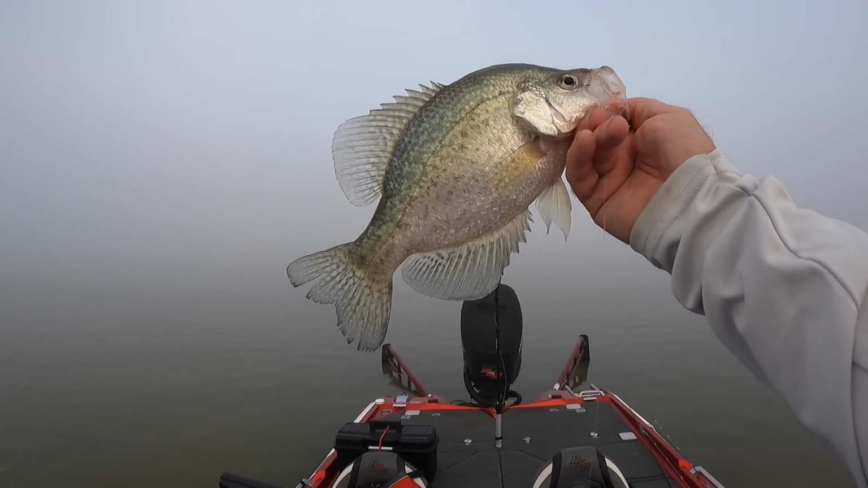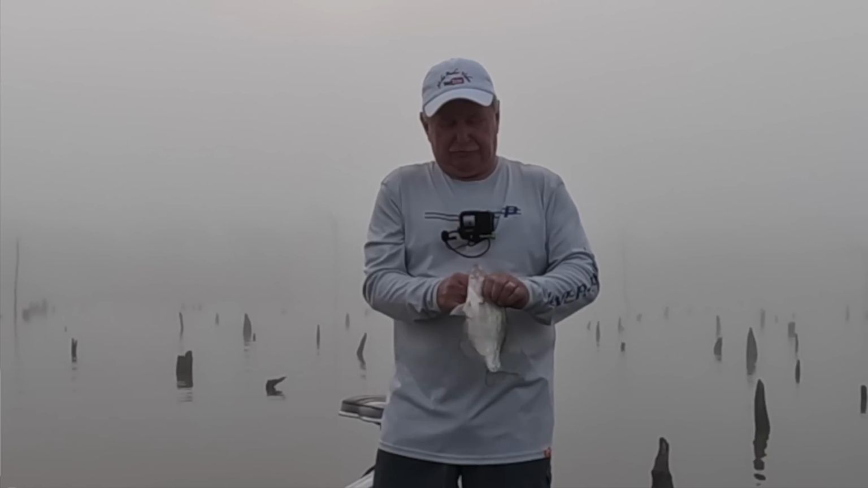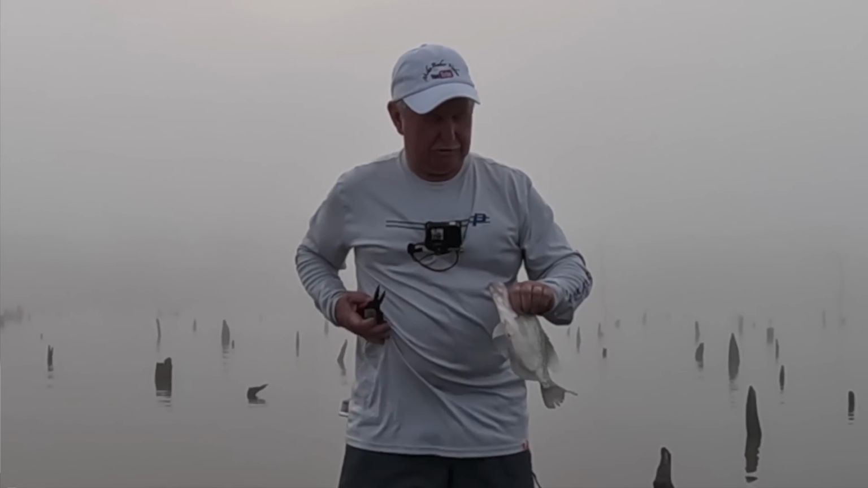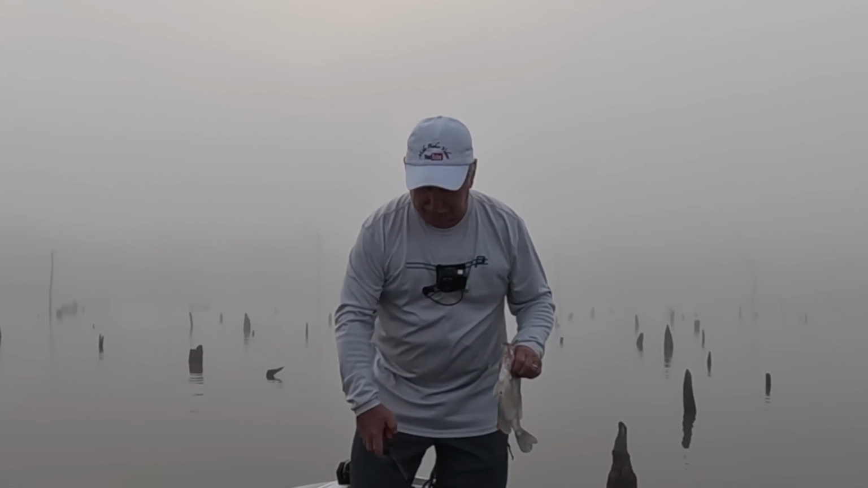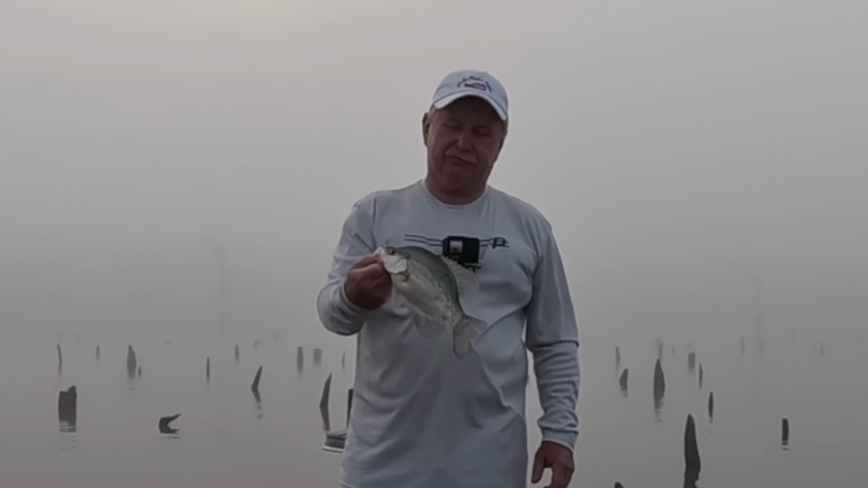That's a little black crappie. May keep a few today. That was on a pink 1/8 ounce jig head. I can't get it loose. With minnow threaded on it. I tell you, the bite's been tough. They haven't been wanting to take it, but we're going to fish for them, look around.